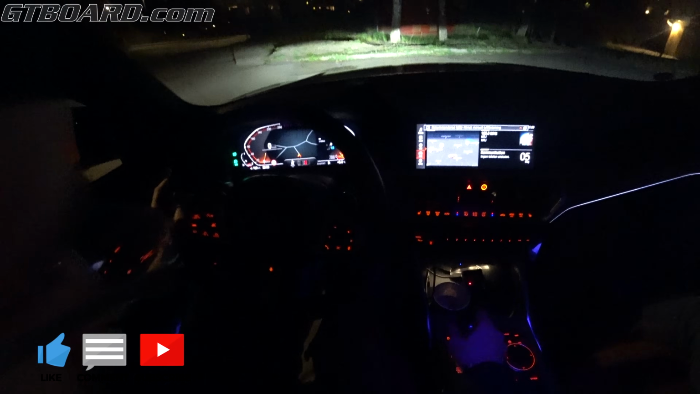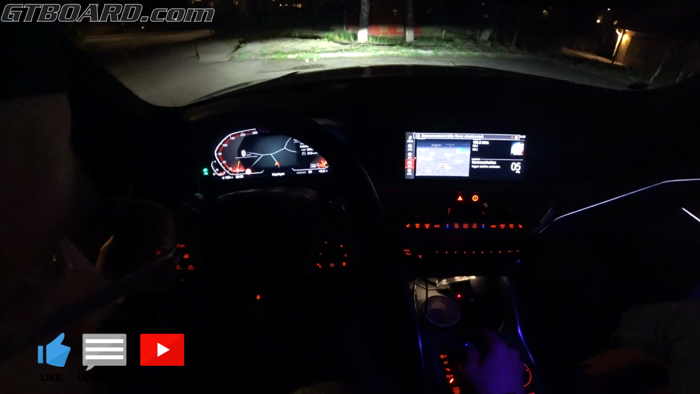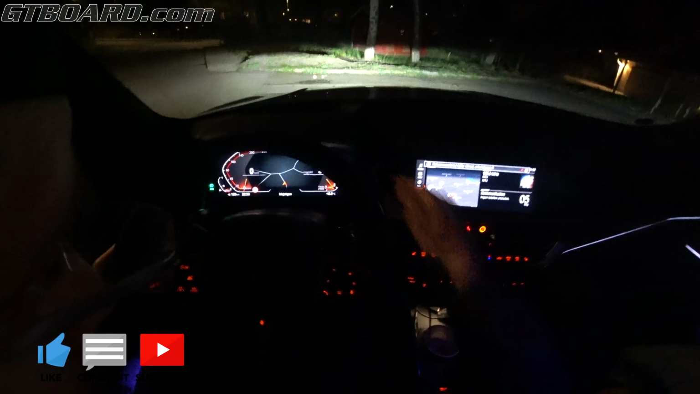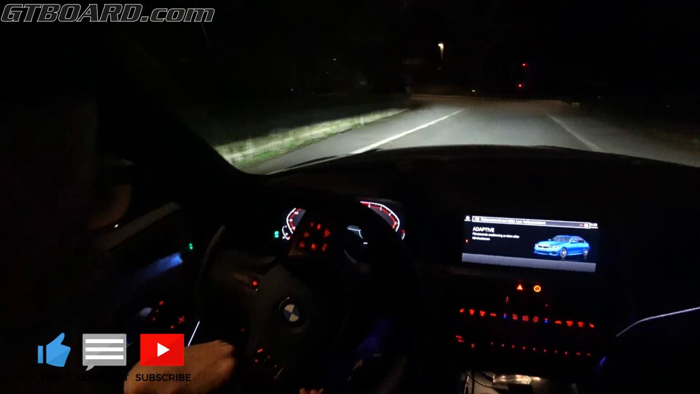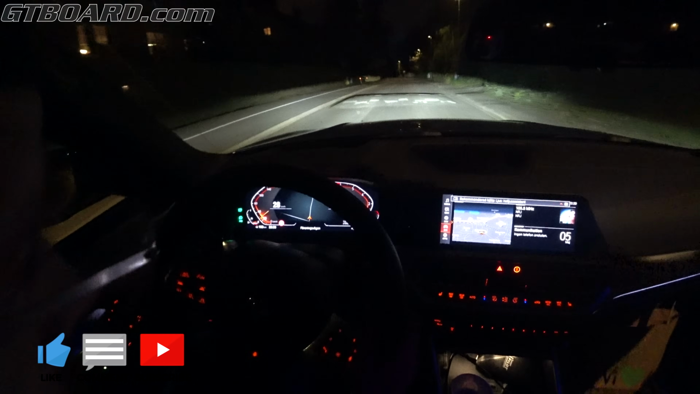Heads-up display, put the automatic in sport, as you can see. Here, sport 1, and we put it in adaptive, and we just go. And headlights will also be put on auto, as you can see here, auto.